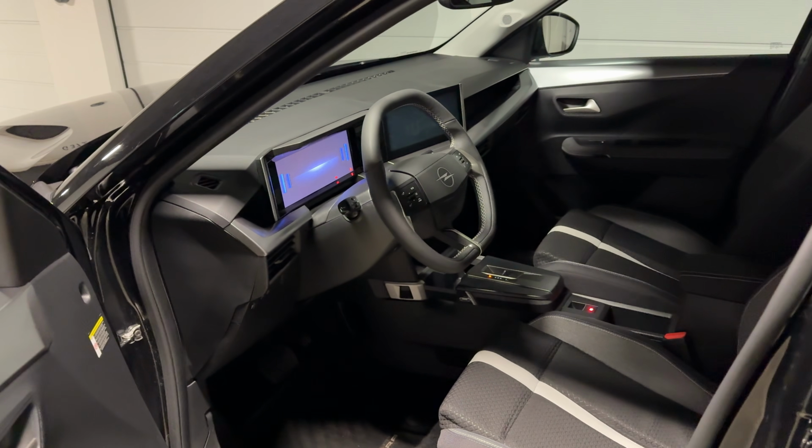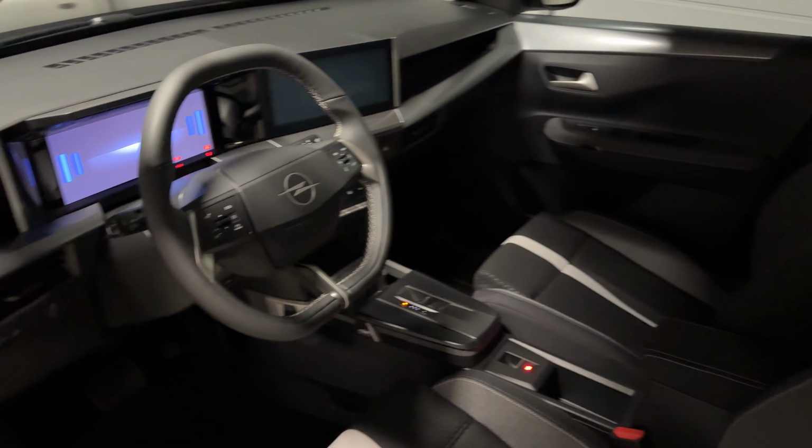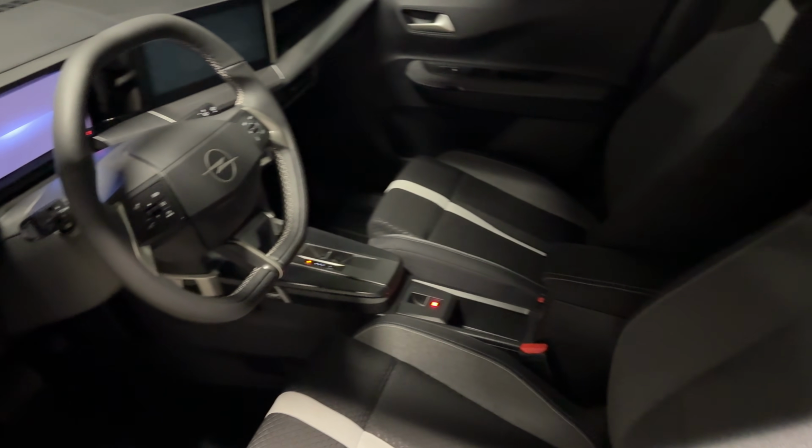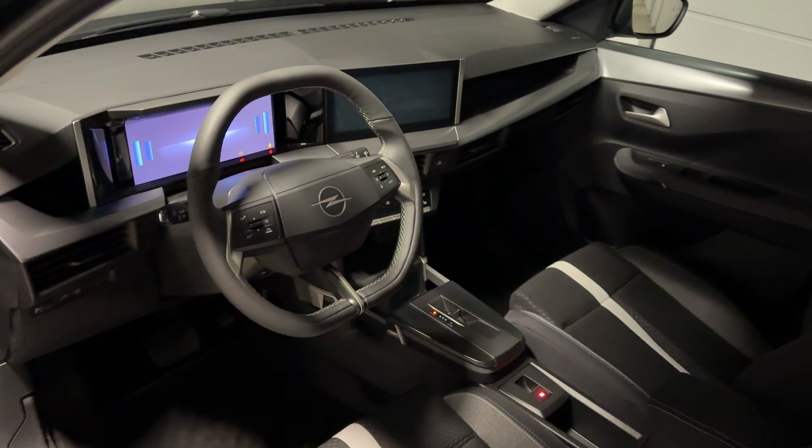Here is the layout with the dual screens, the Intelli seats. They're so comfortable, and also I quite like the pattern on those. But now let's see this from driver's perspective.